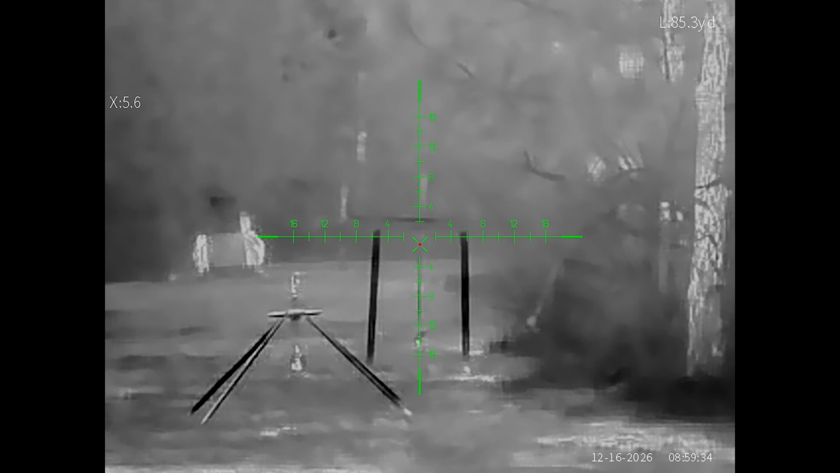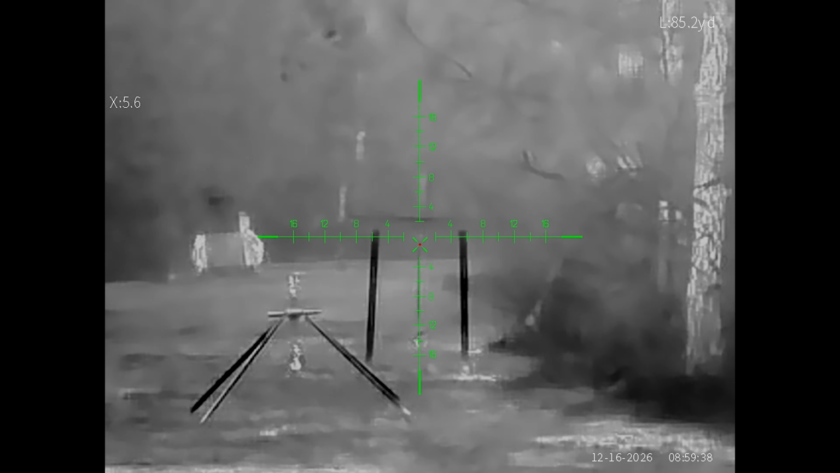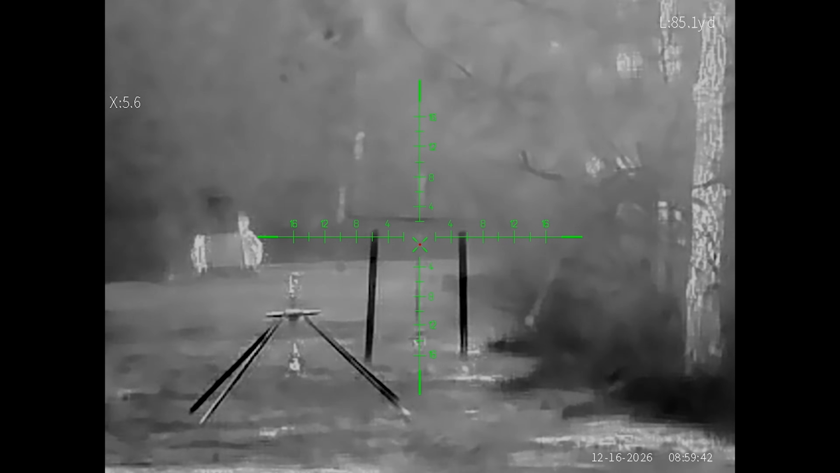From what I can tell, it's kind of hard. I had to heat that rope up and run back here. There we go, we're calibrated.